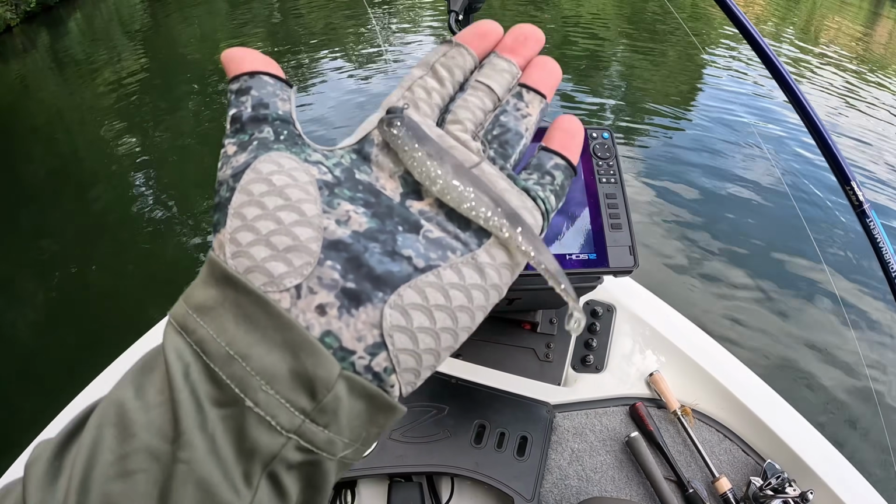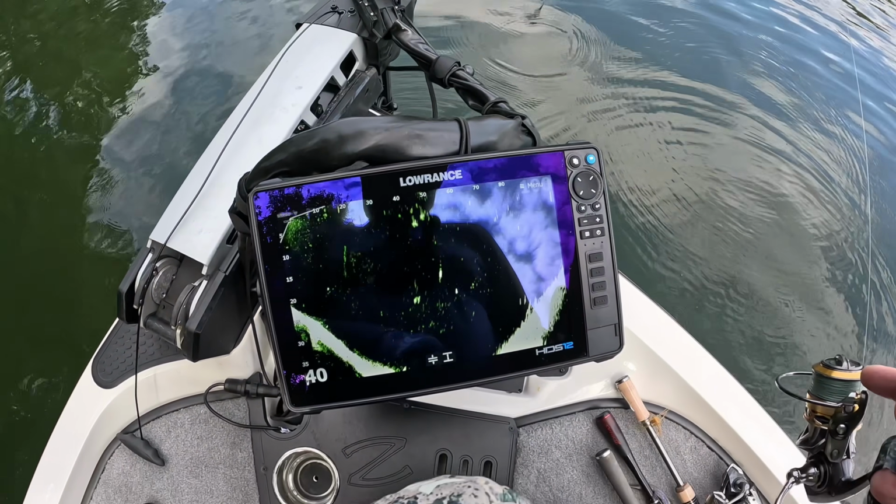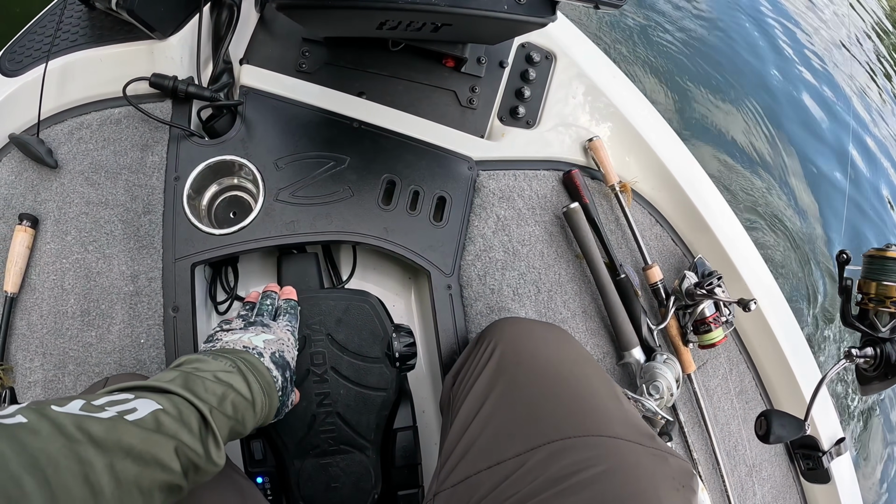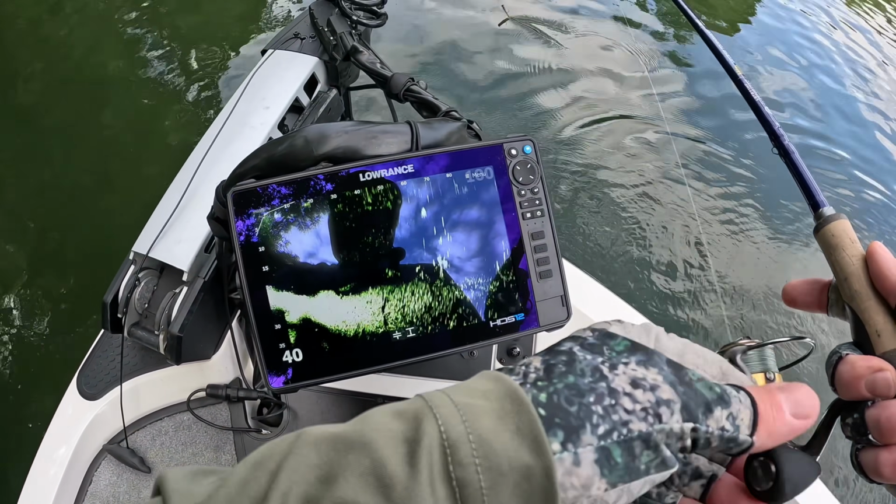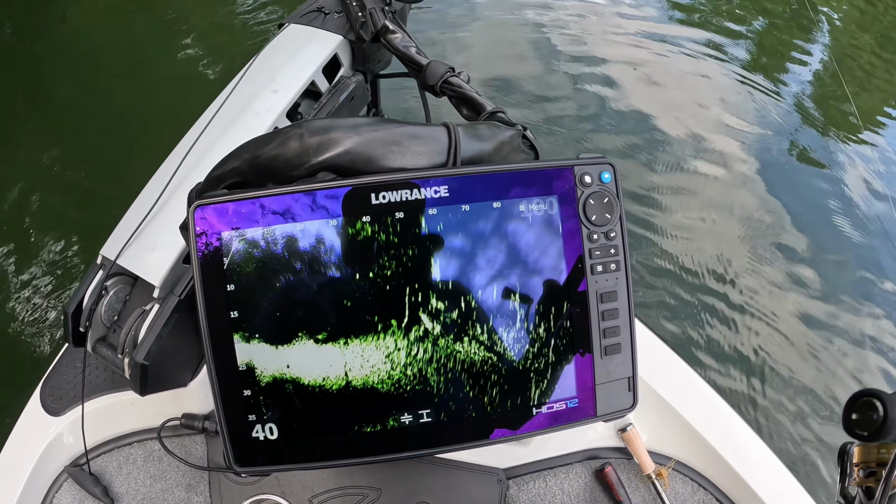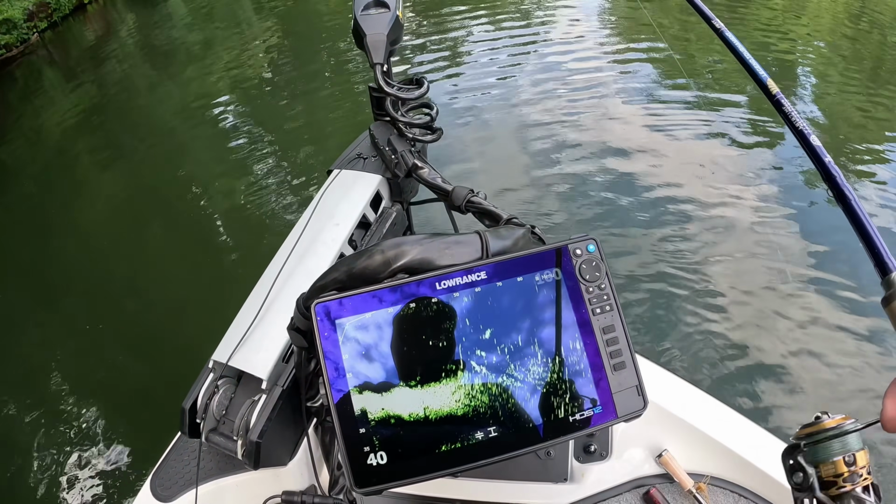So you want to see your bait splash on forward facing sonar, or in this case Active Target 2. That's what we're talking about today, is how to set your forward facing sonar up so you can see your bait splash. You want to see this. You want to see your bait splash. See that right there at 60? You want to see your bait splash on your forward facing sonar.